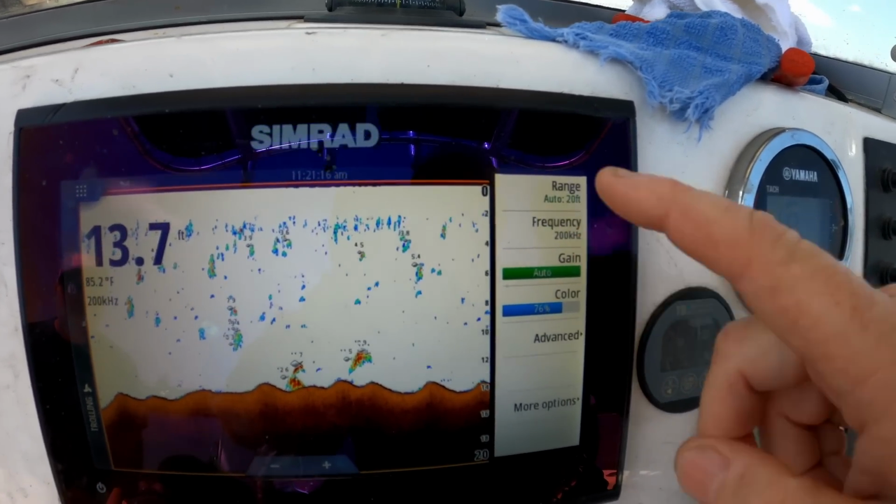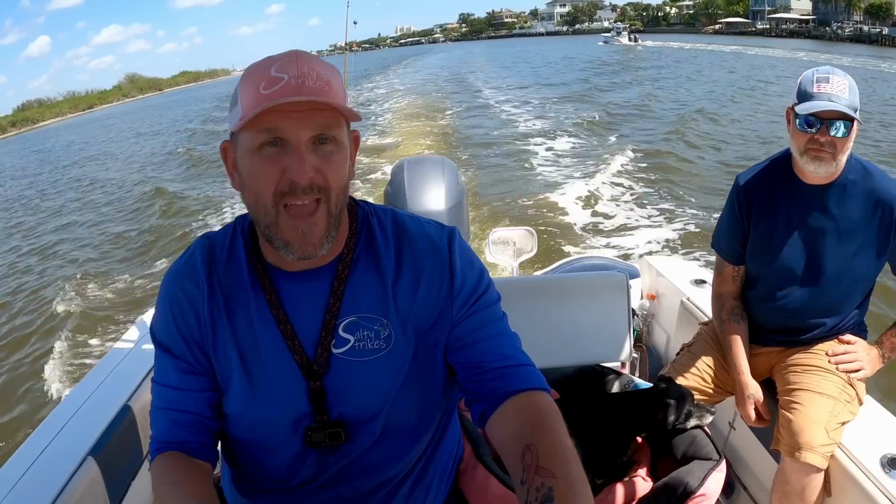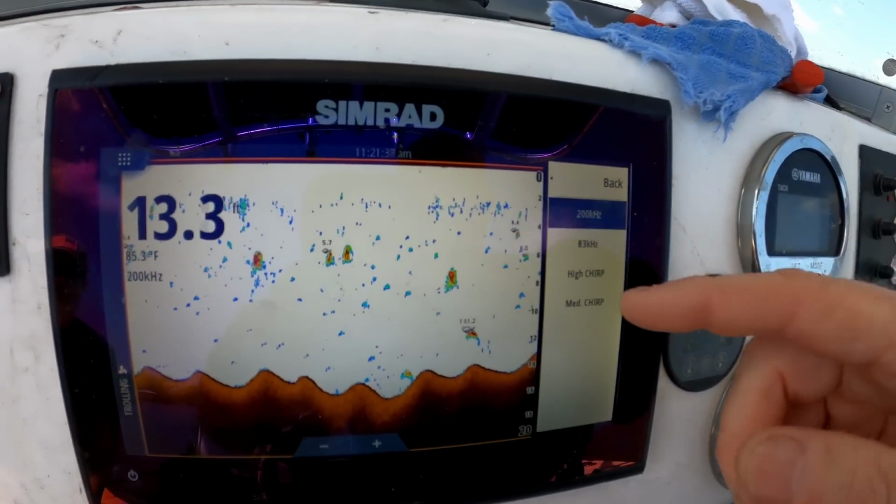You've got a frequency, and I have it set for 200. You've got 200 or 83 hertz. And you have high and medium chirp, but I can't use chirp at all, because if you use down scan and side scan, you can't use chirp with it. So you can either use chirp and not have your down scan and side scan, or you set it to 200 or 83 hertz, and this is the same thing.